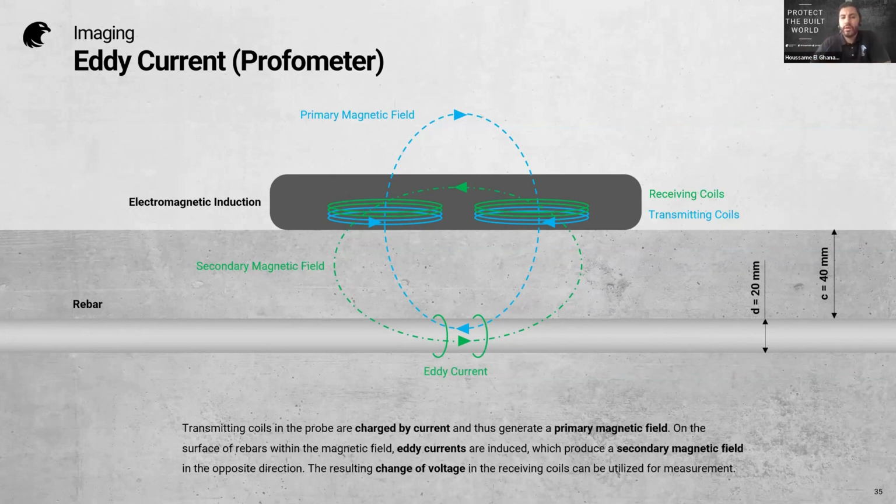So eddy current, how does it work? It's based on magnetic induction. So we have coils inside the sensor, which will trigger a primary magnetic field. The primary magnetic field will trigger a current inside the rebar, and the rebar will trigger back a secondary magnetic field, which will be collected by the sensor.